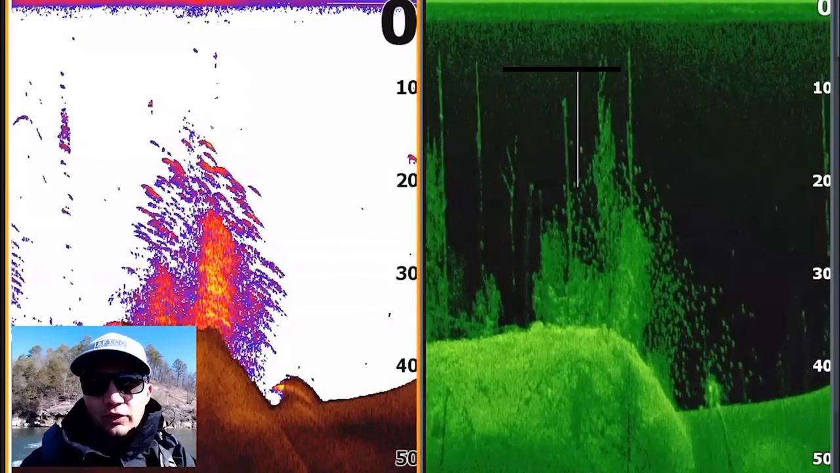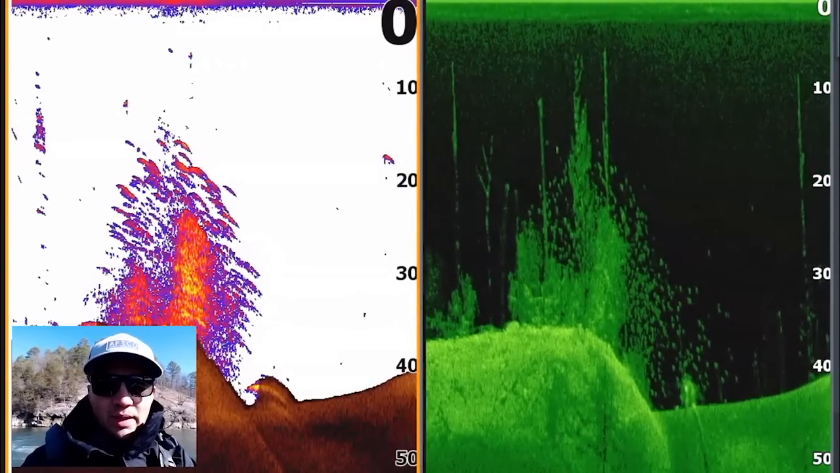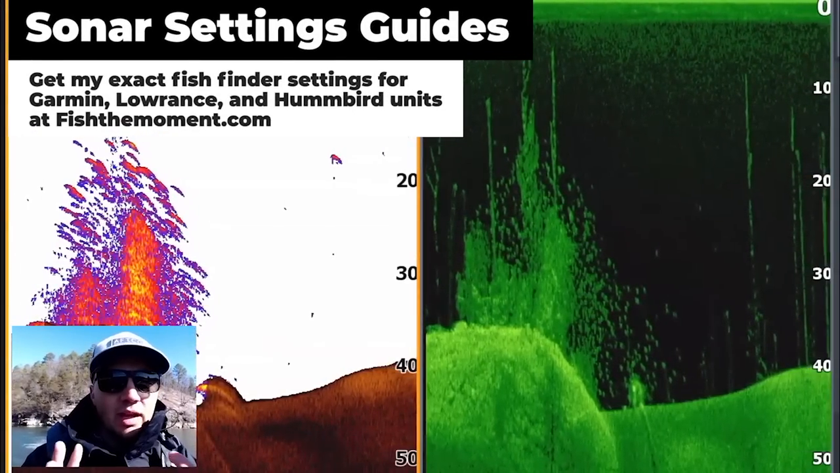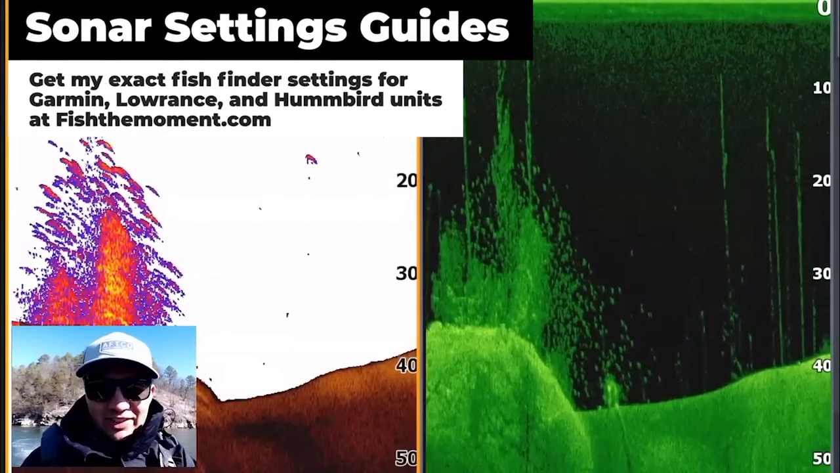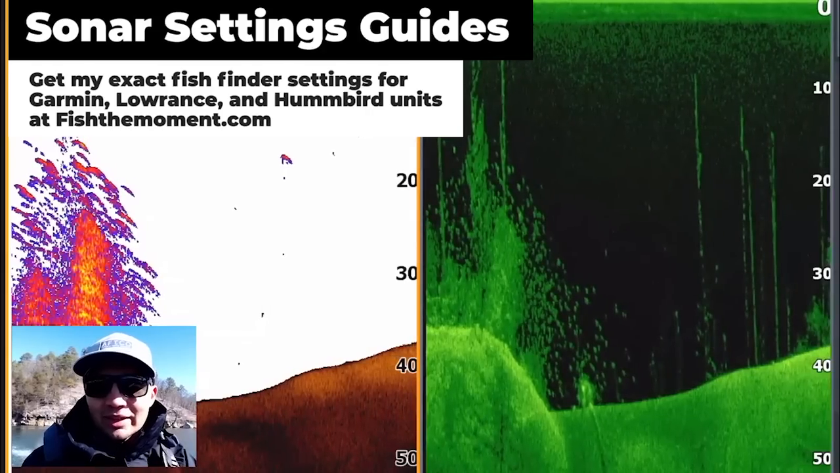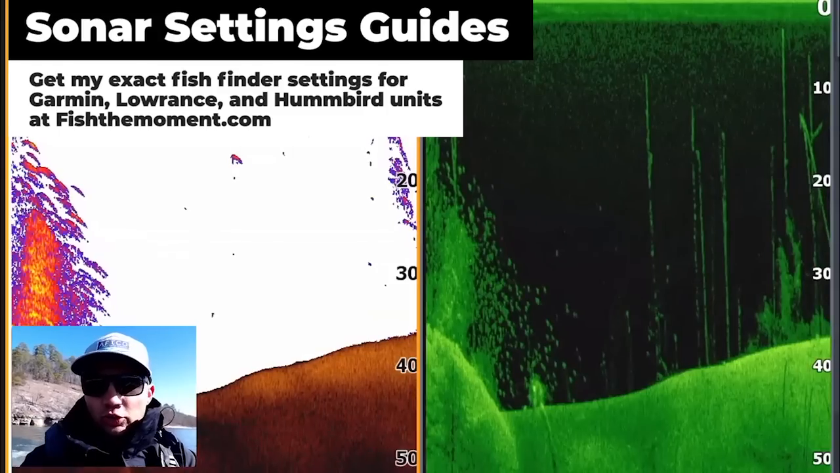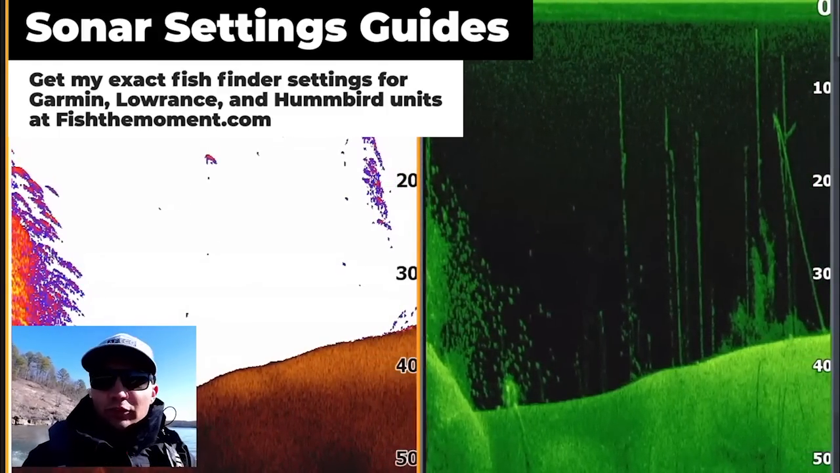They're also going to give off a lot stronger return, a big dot or a big arch, and that's because of the settings I have on this fish finder. I have sonar settings guides for all the fish finders that I use on my boat, Humminbird, Lowrance, and Garmin, on my website, fishthemoment.com. If you want my exact settings, I tune my settings so that I can differentiate species